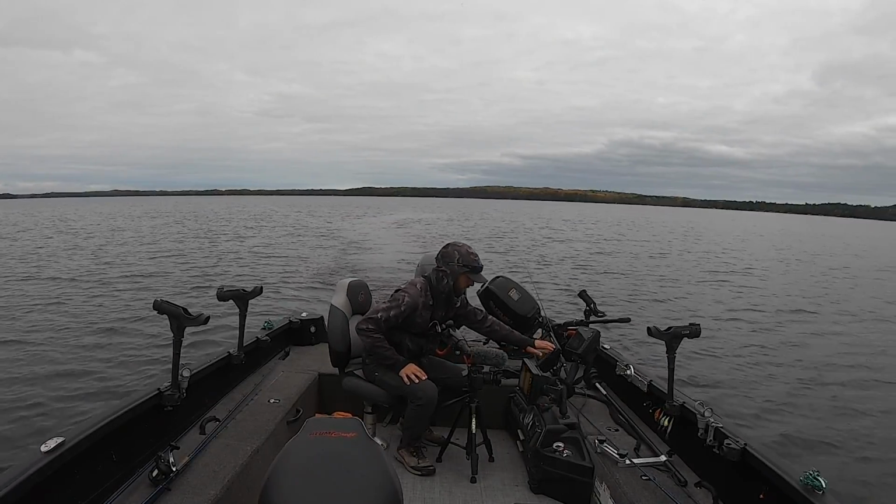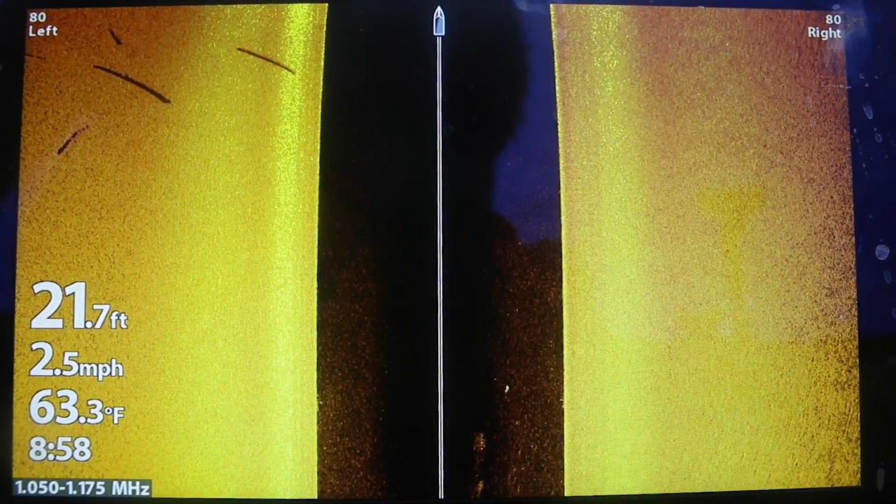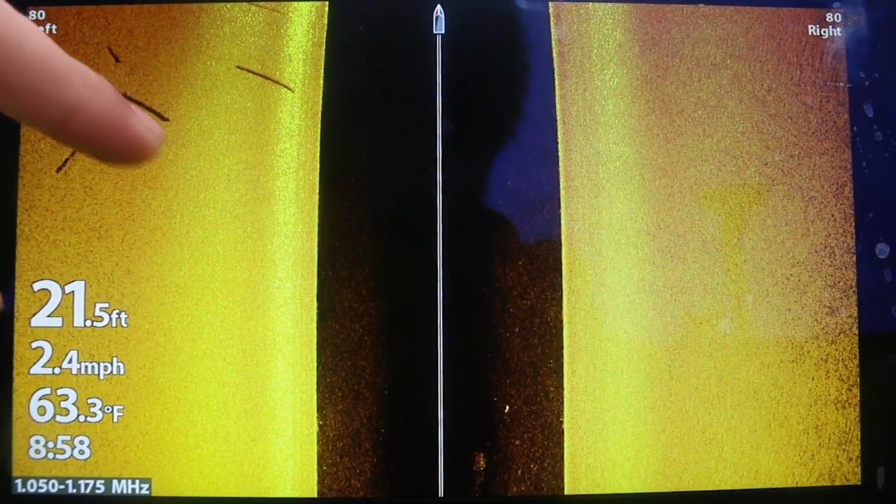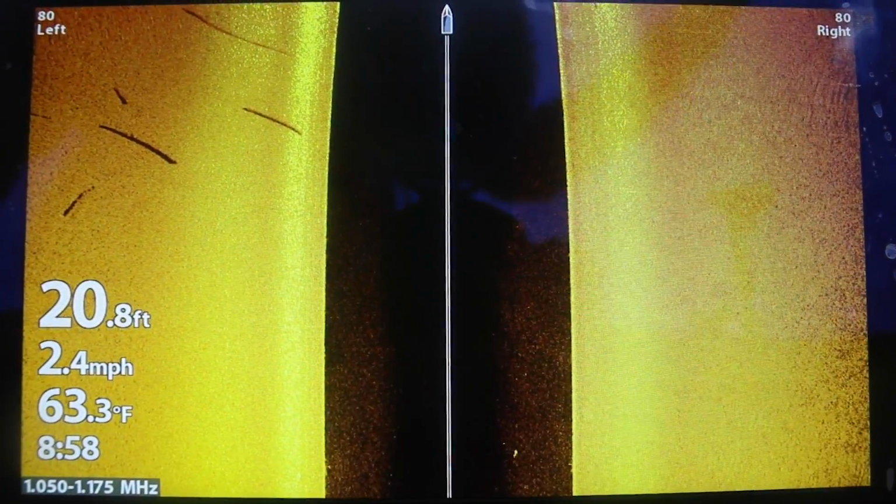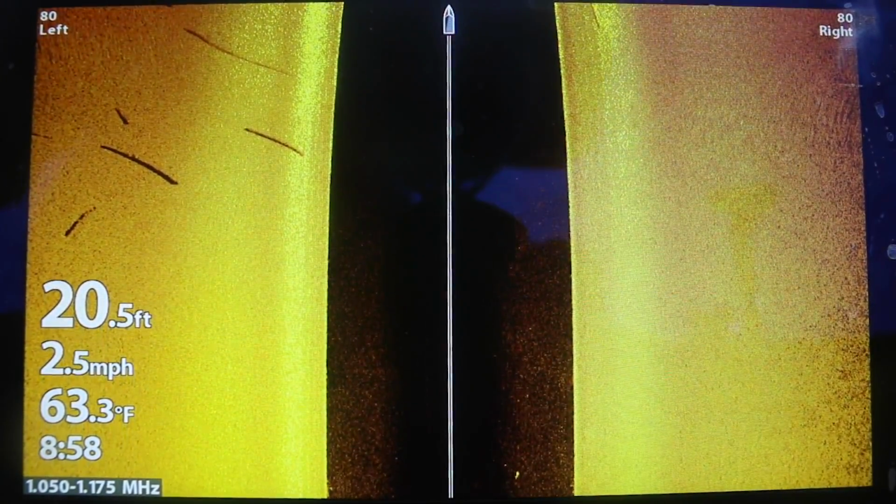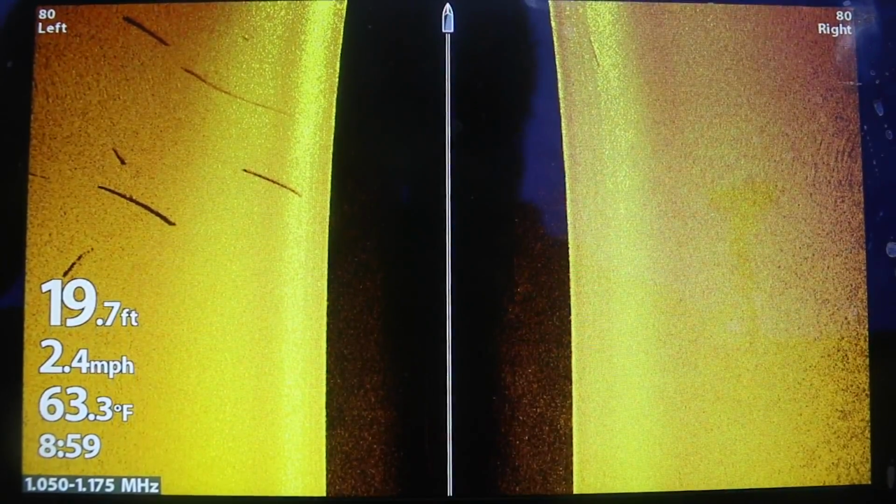So we're going to come into it here. Now, right off the bat, we're coming into this flat. We're in 22 feet of water right now. Logs on the bottom, that's what these are. This is a busted up fish crib. Whenever you're fishing shallow water flats, side imaging is king. Turn your Humminbird to full screen side imaging. This is how you're going to find fish ultimately at this time of year.